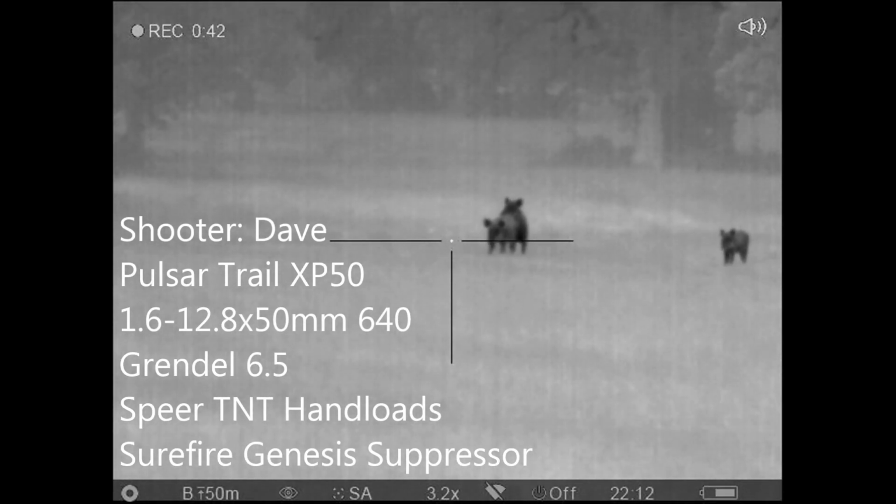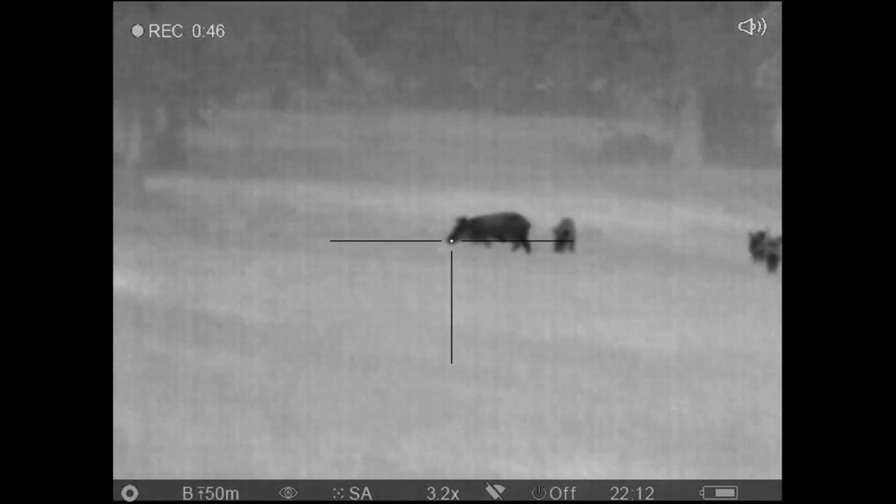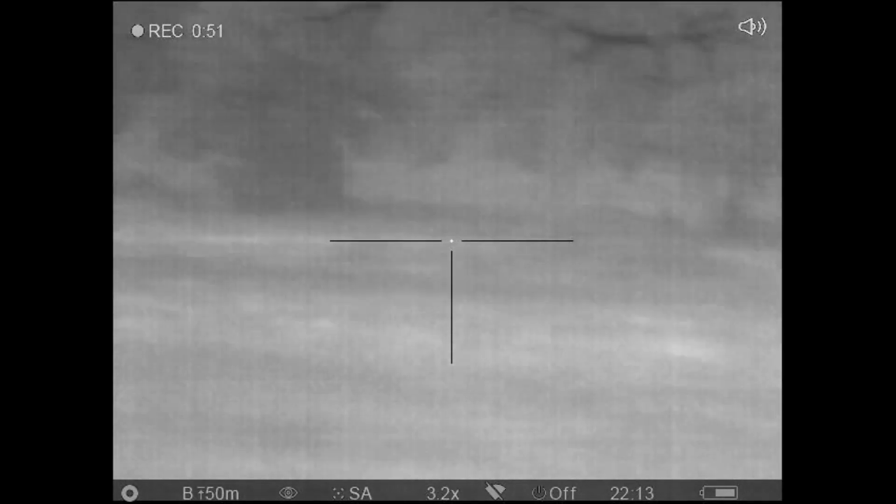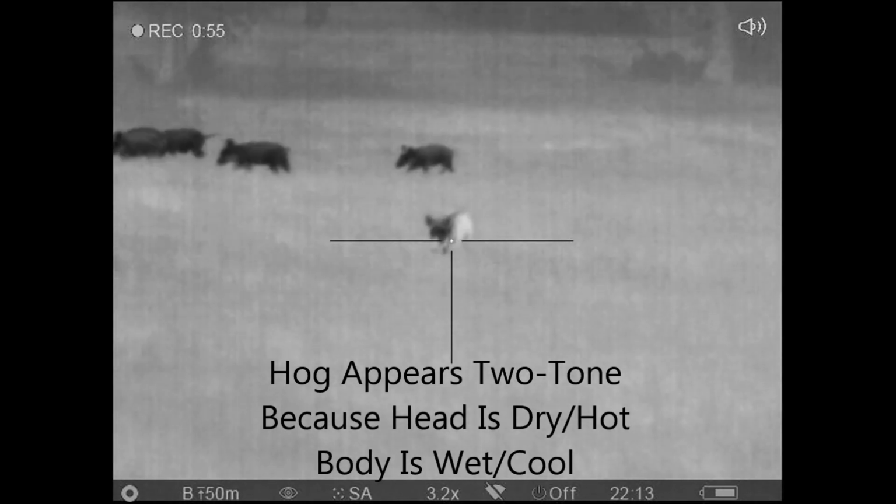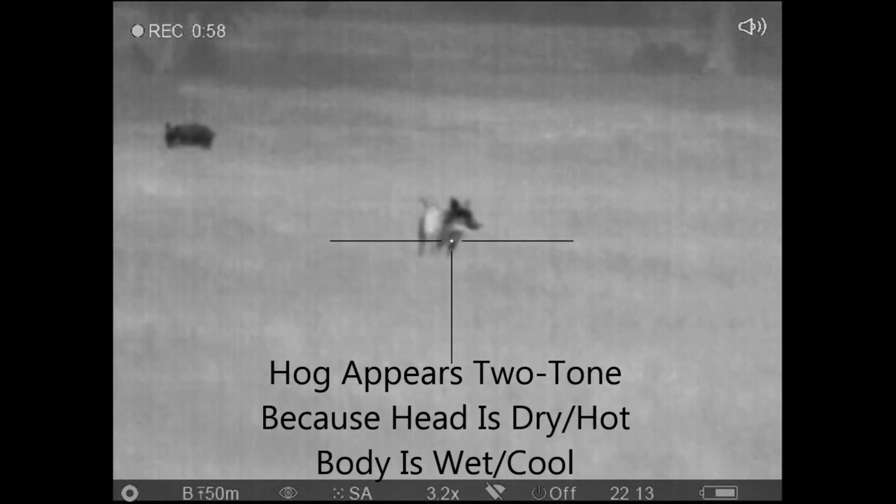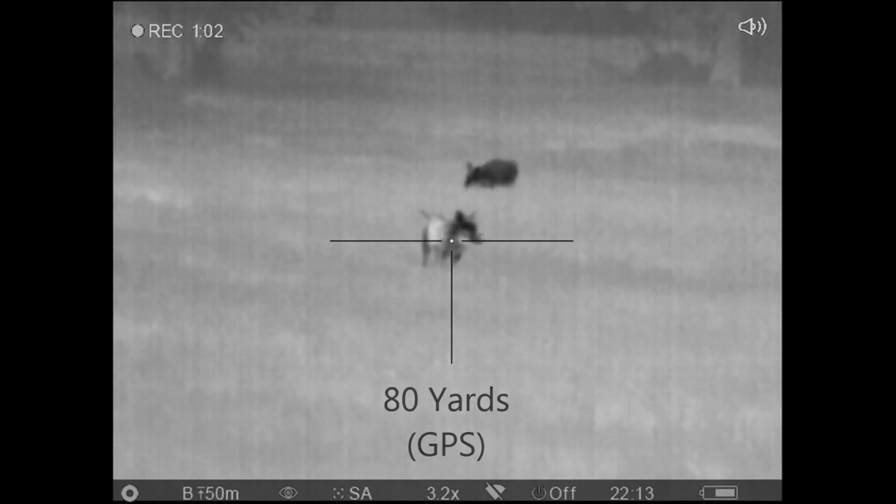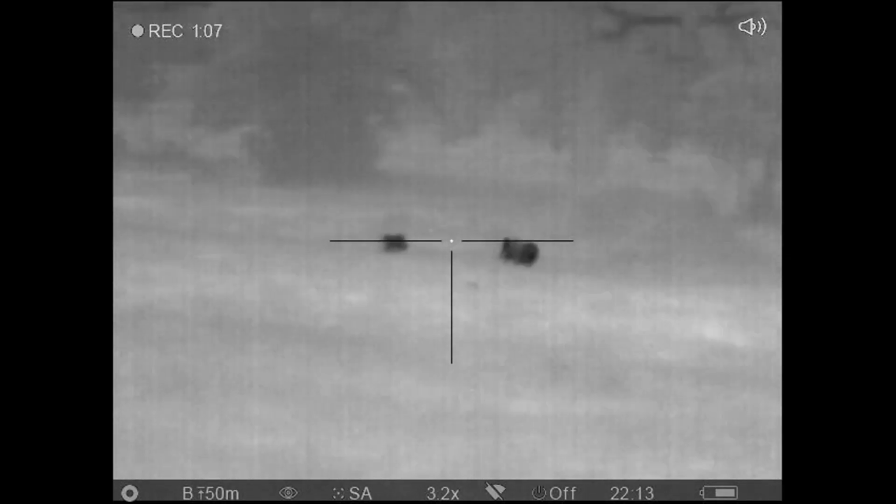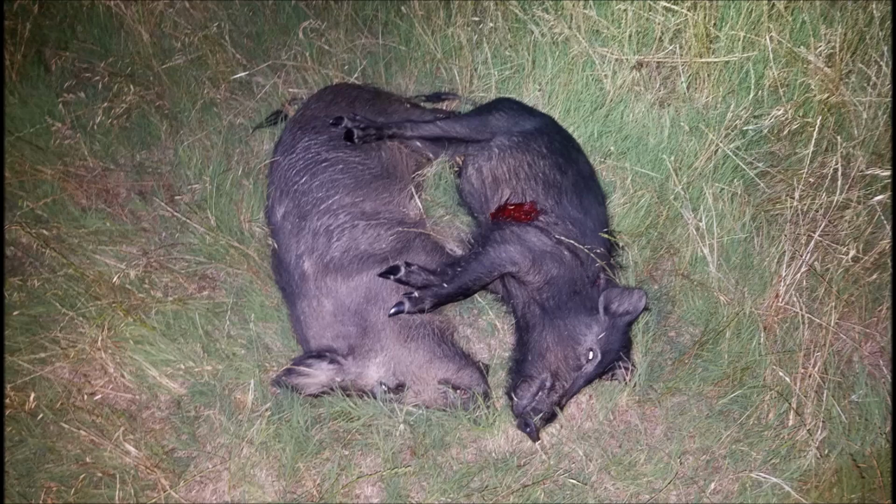So here's the view from Dave's rifle. We've got a clear field of fire now. You ready, Brian? I'm going to take this white one. 3, 2, 1. And we ended up with one boar and one sow.